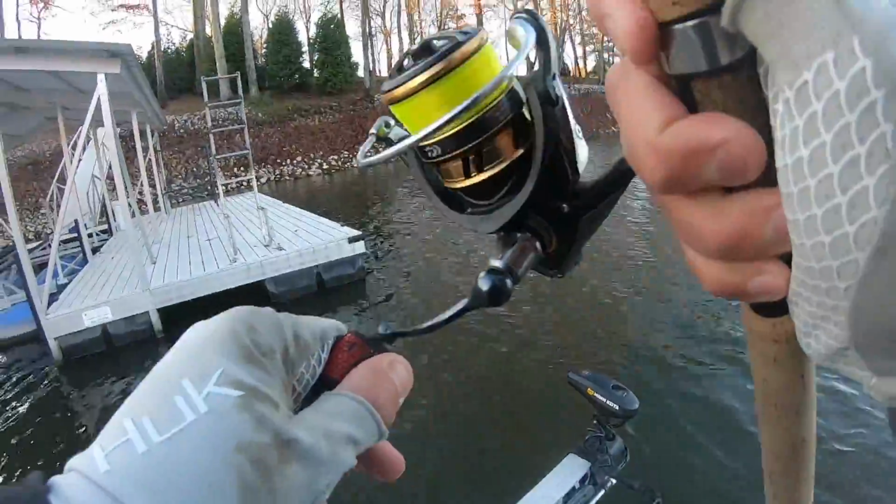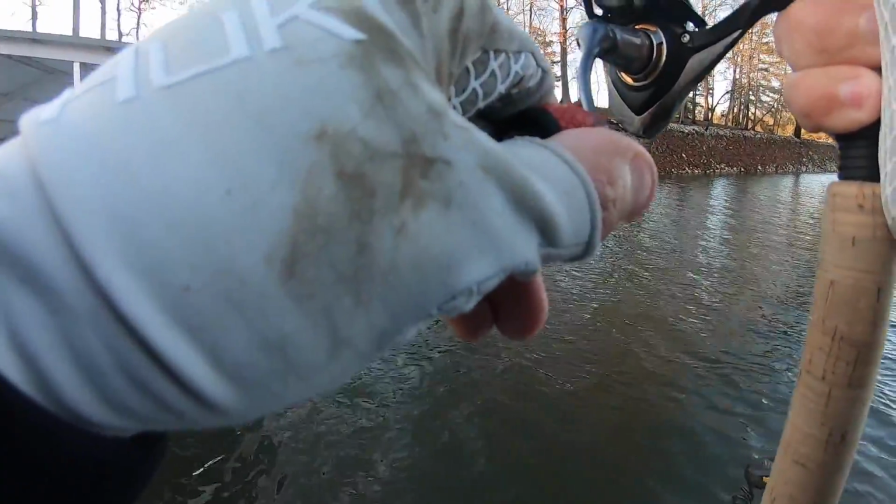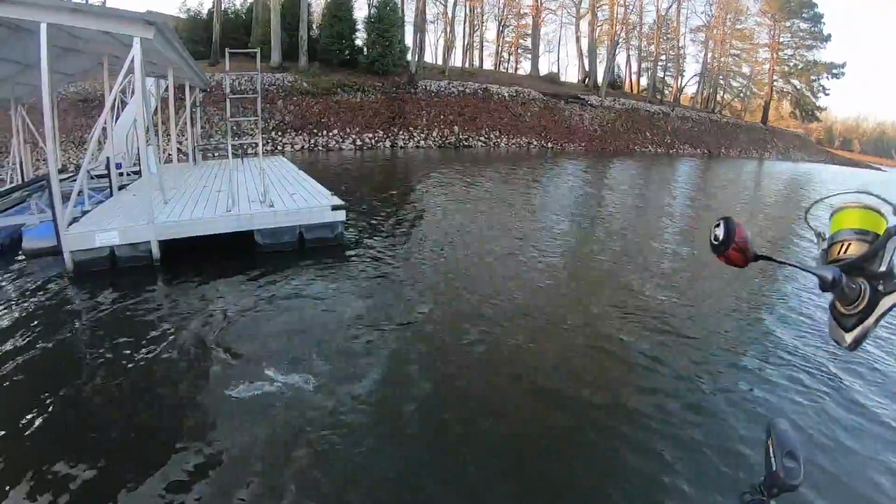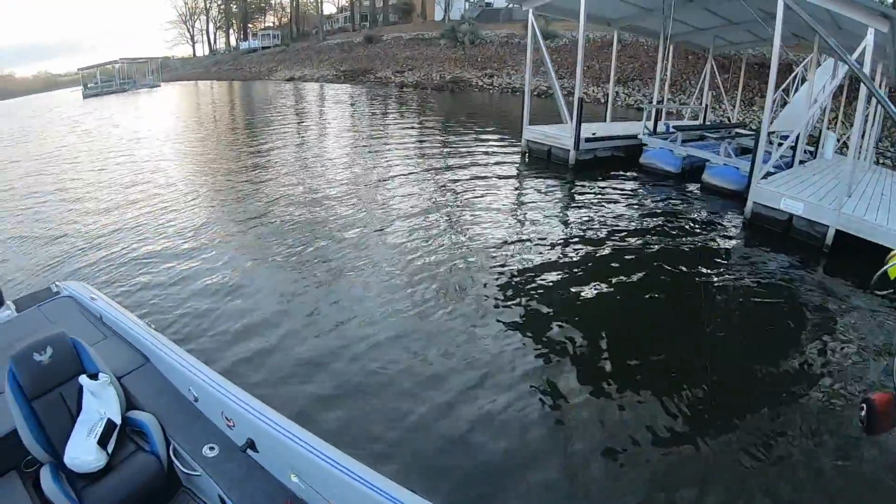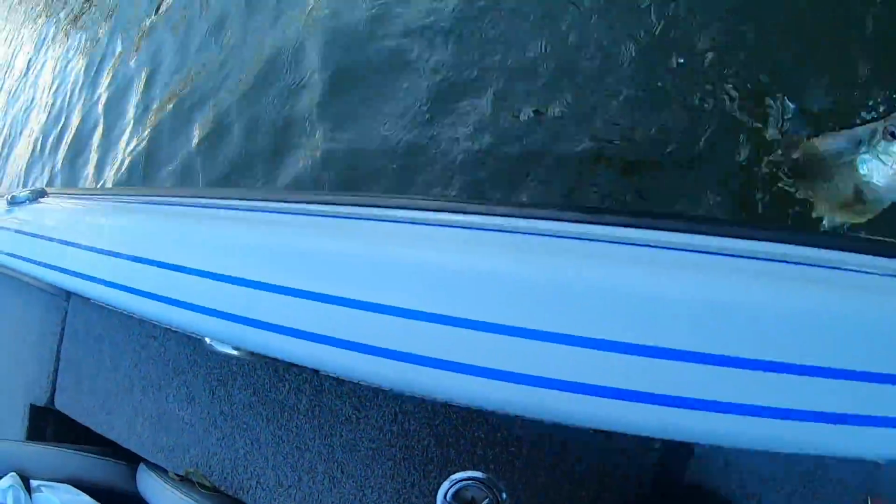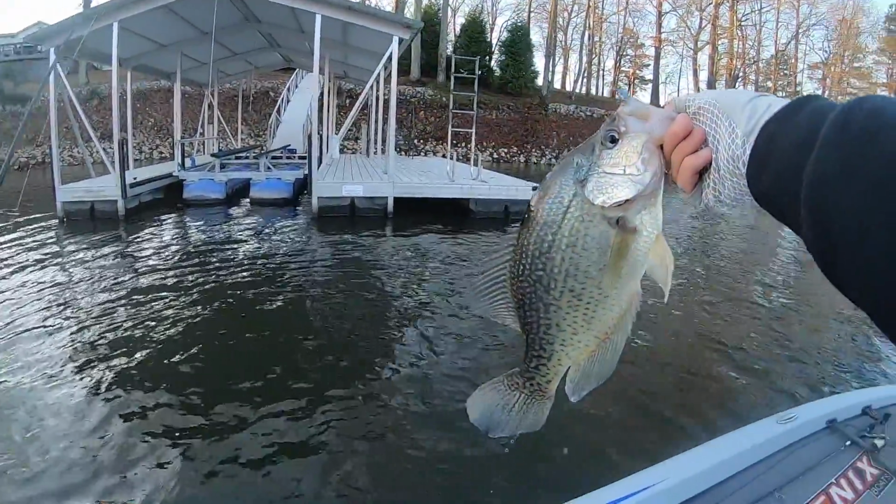There's one. That feels like a good one too. I mean, that feels like a big one. Yeah, that's a big one. Look at here, what a start, guys. Good gracious. Big old black nose. I mean, look good. Come here. Golly. Look at that big son of a gun.